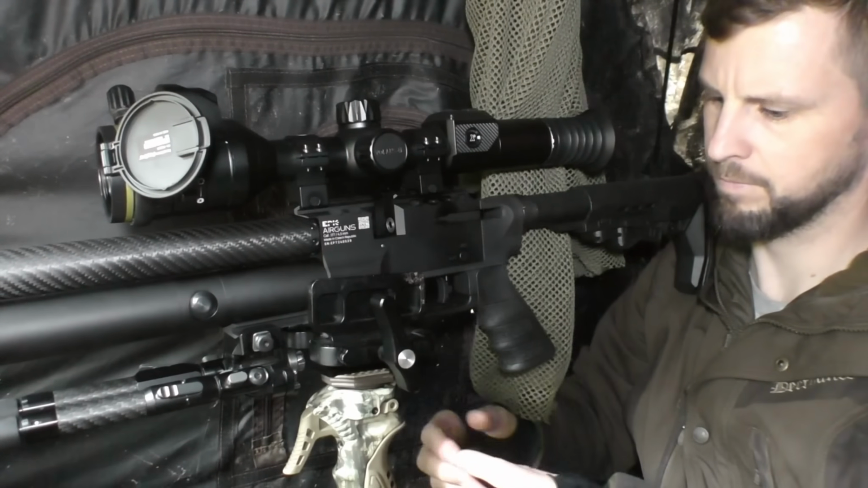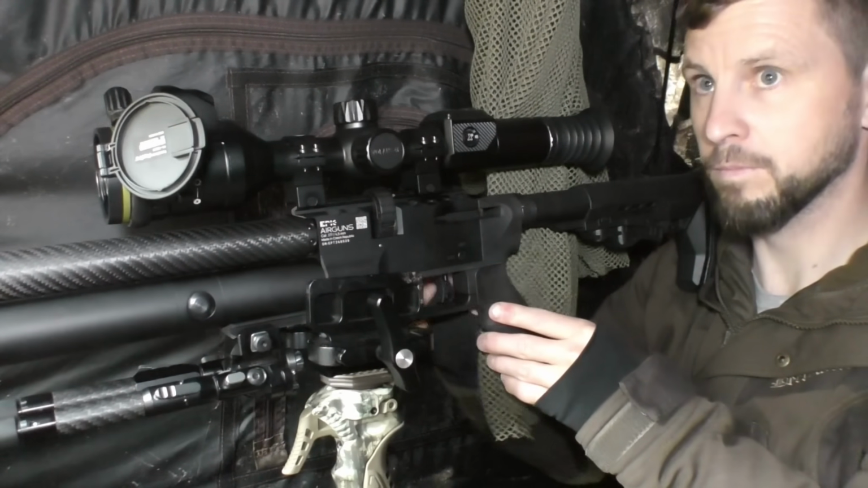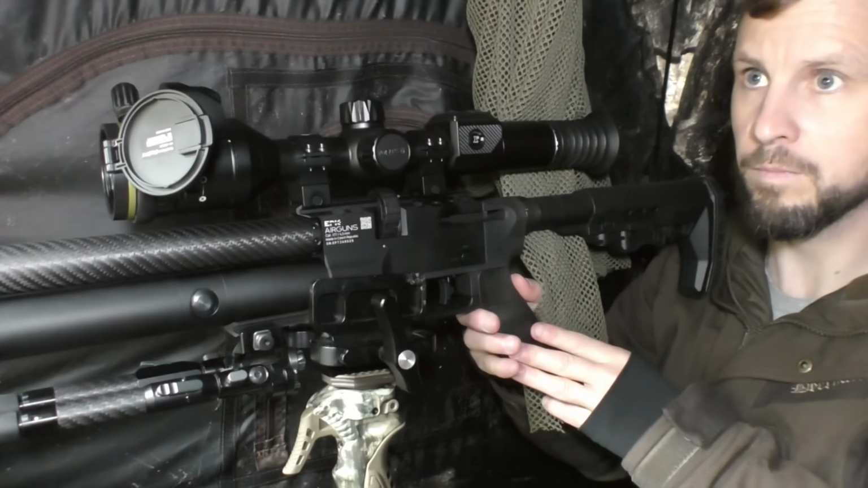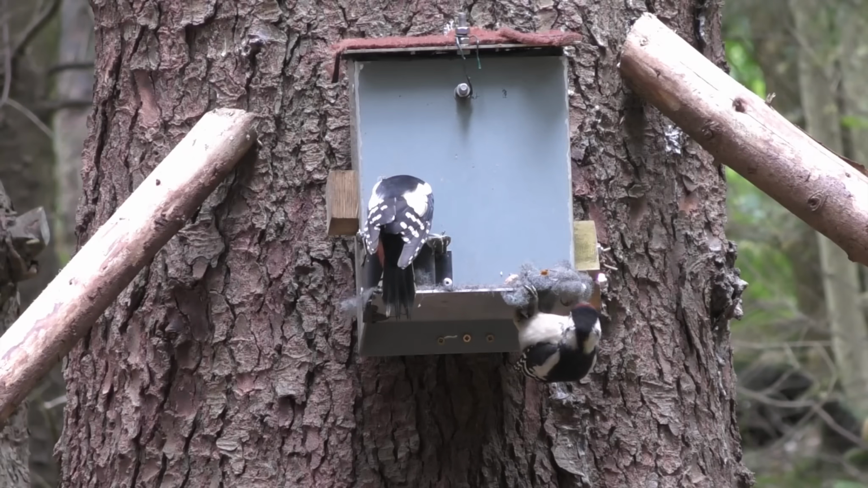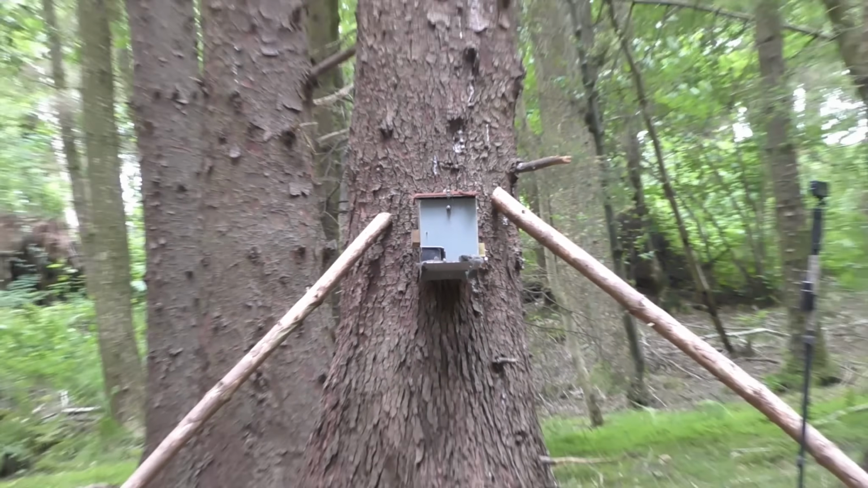I've finally got settled now into my hide, got a magazine loaded into the rifle, just going to sit here and wait. Don't know how the afternoon is going to go, should be able to get a few, pretty confident of that. What time they'll come in and how quick, we'll just have to wait and see.